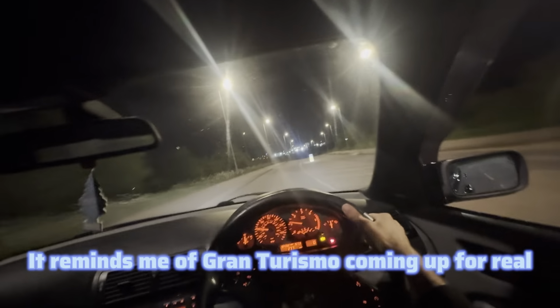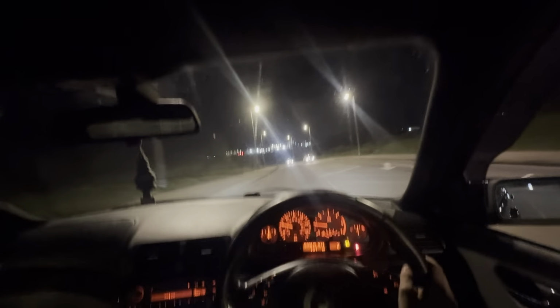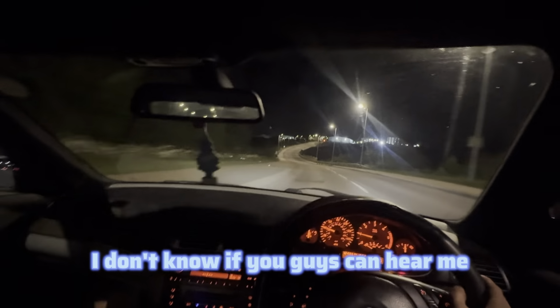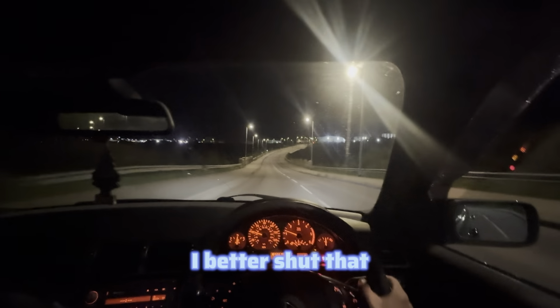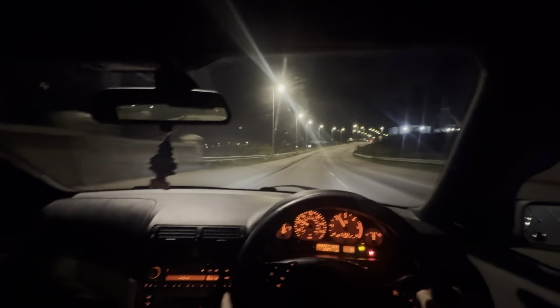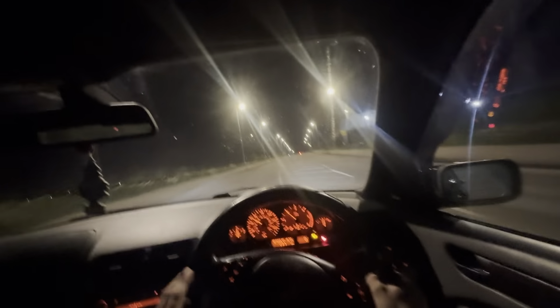It reminds me of Gran Turismo. Got a little shortcut, cuts through all the traffic. I don't know if you guys can hear me. Open up the window, you're going to get a lot of wind noise. I better shut that. Start vaping. Vaping's bad for you kids. Don't vape. Oh, it just reminds me of Gran Turismo coming up for real.